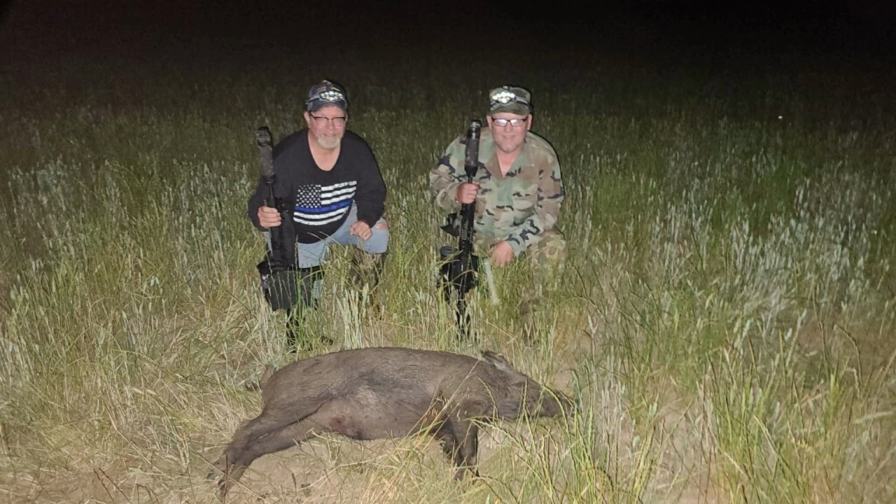Just real quick, I'd like to give a shout out to my buddies Tim and Jim. They were hunting about an hour west of me at the same time that I was hunting, and they got their first hog ever. Congratulations, boys.